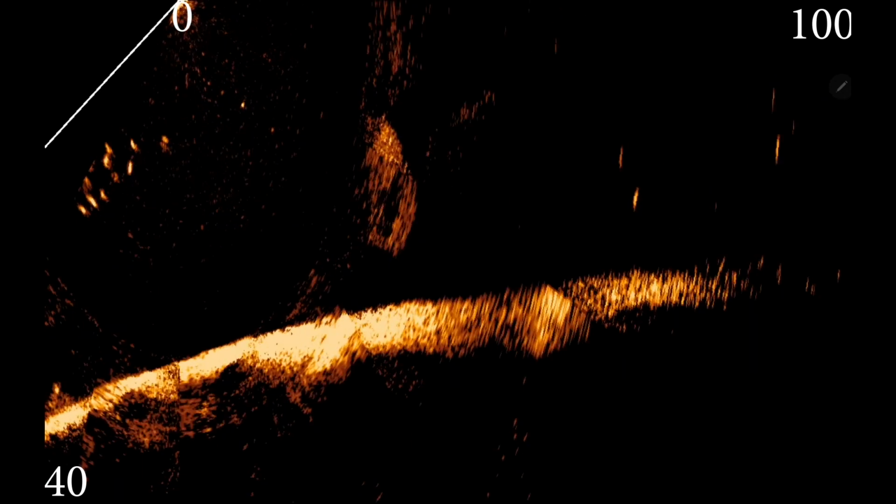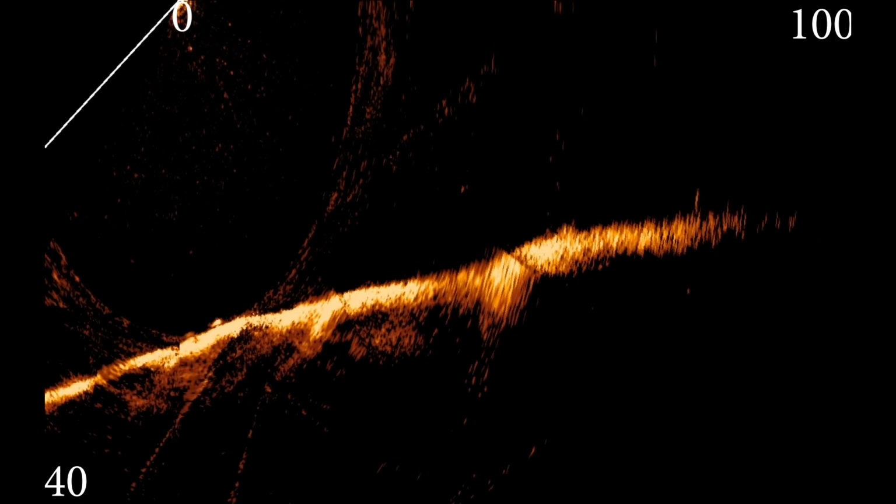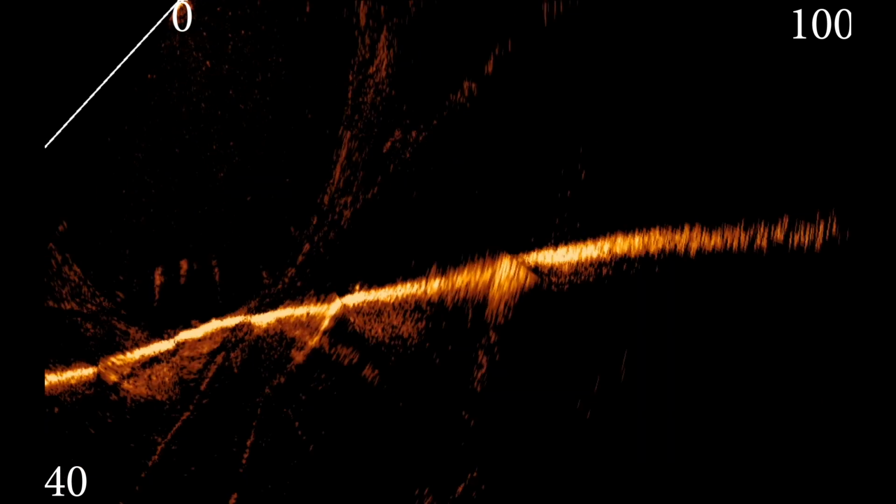Didn't get a bite, but look at all the fish around these areas. I mean, just some good fish around bait balls. I can't say it enough. That was the key. I know I've said it way too many times in this video.